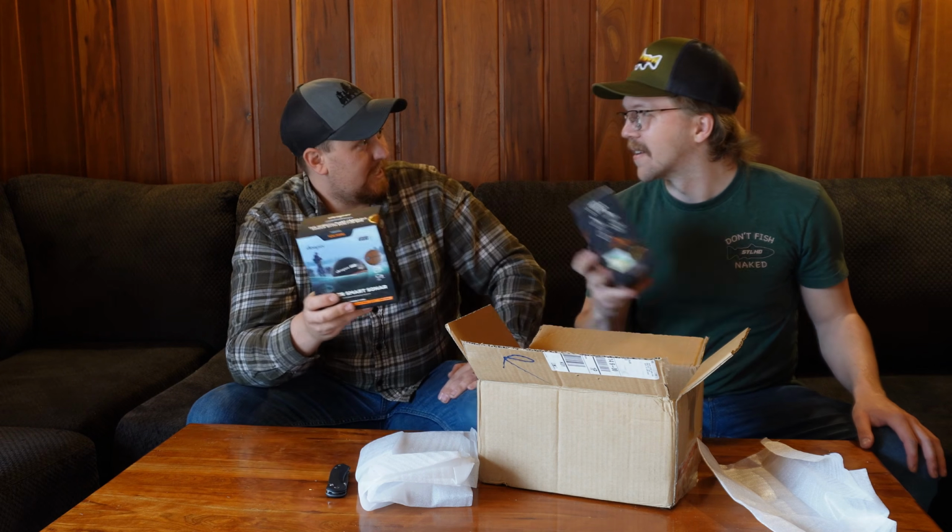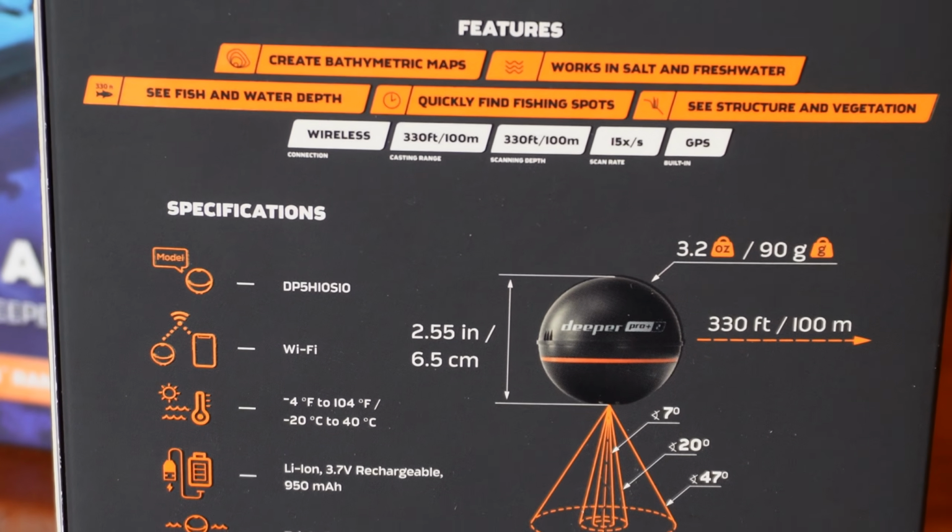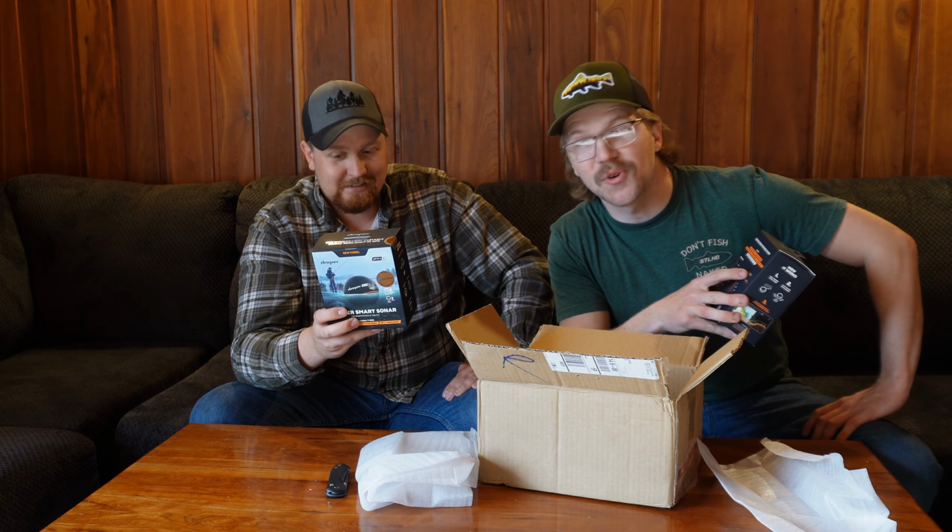You know what this says? What does it say? 3.2 ounces. So this fish finder is 3.2 ounces. That's crazy. Less than a quarter pound.